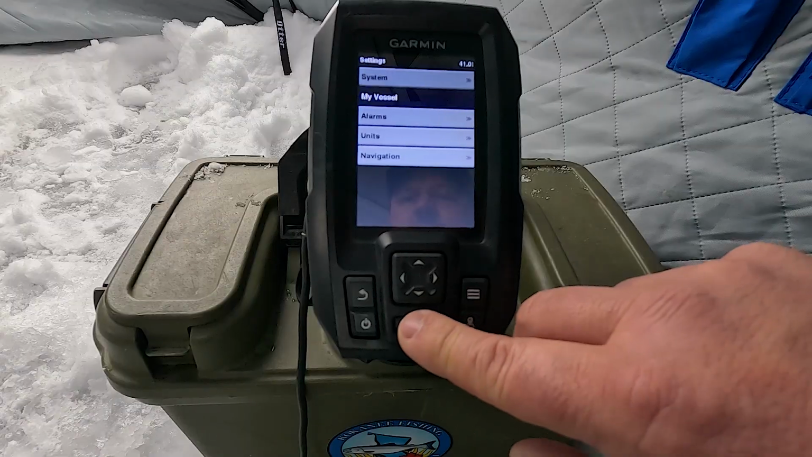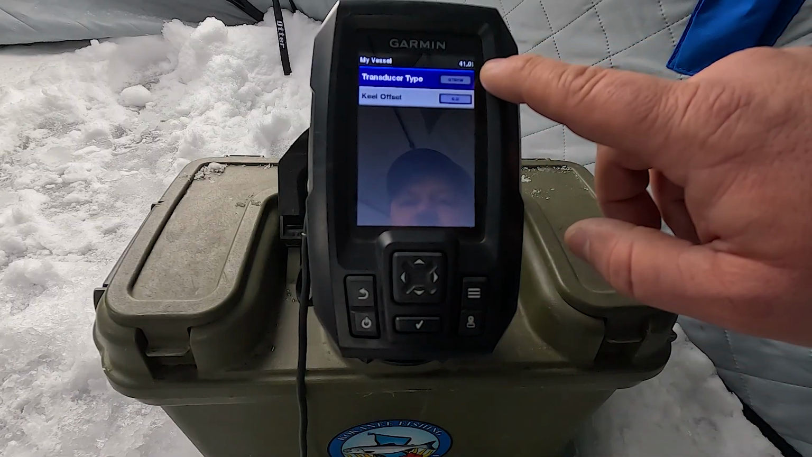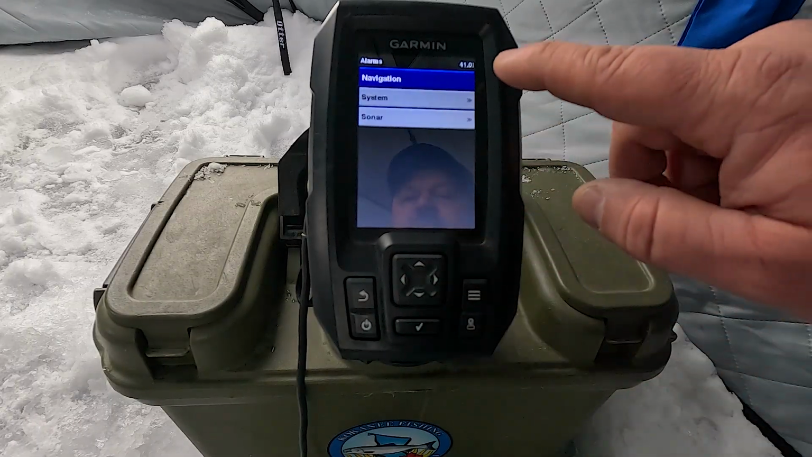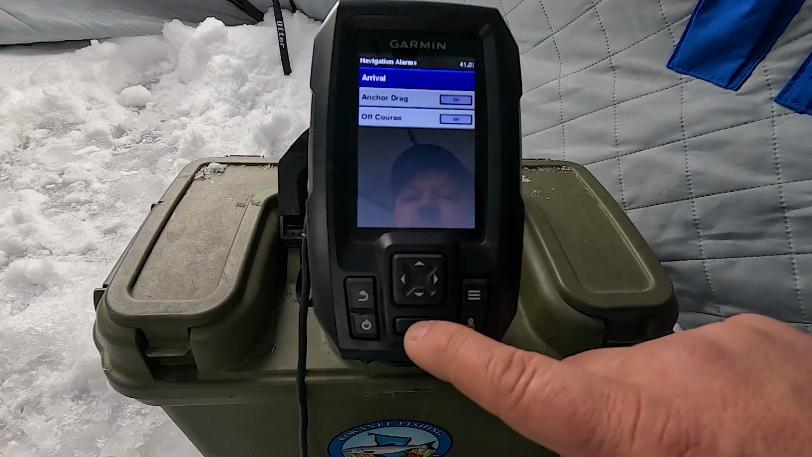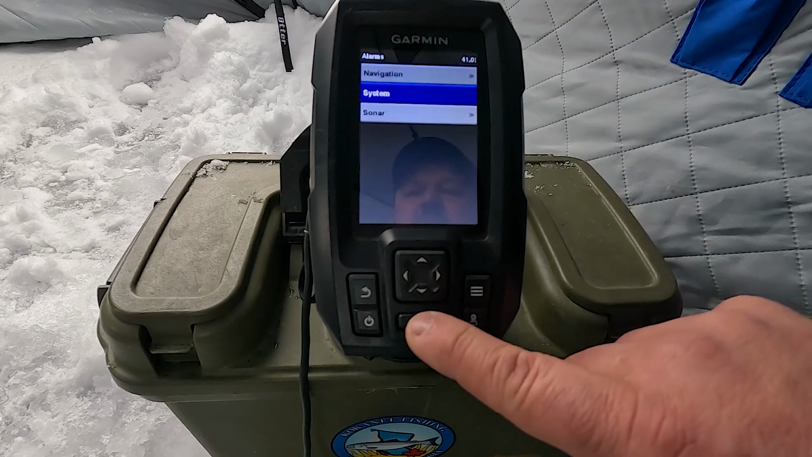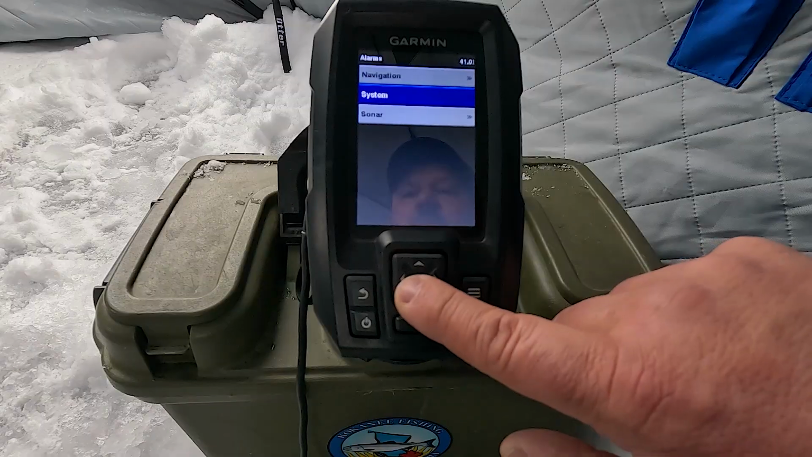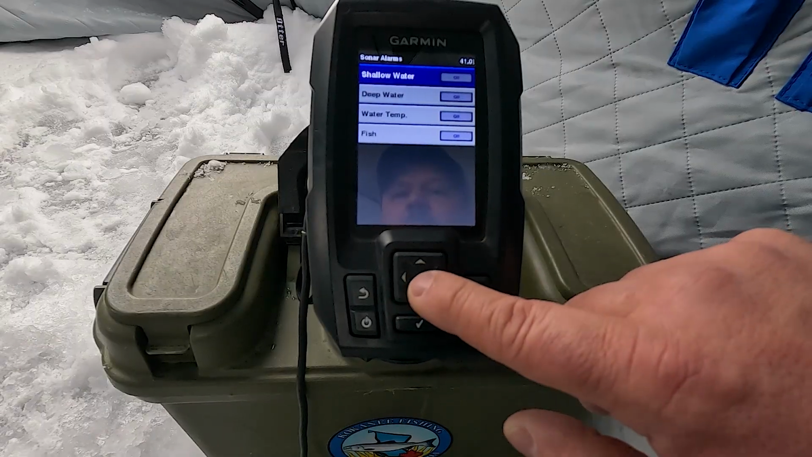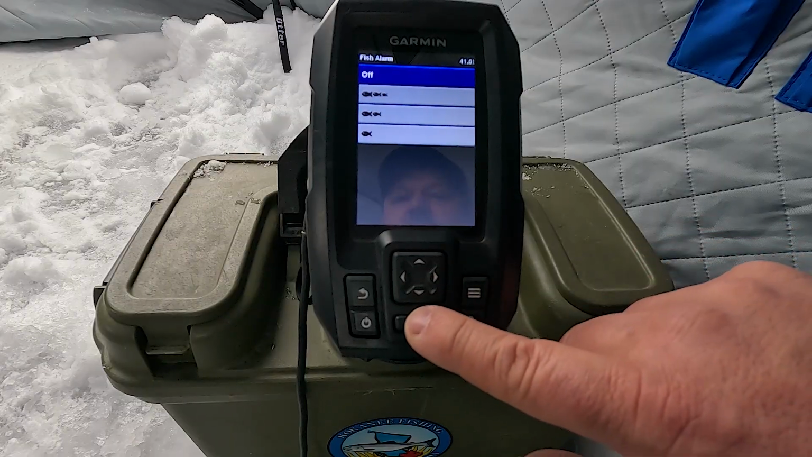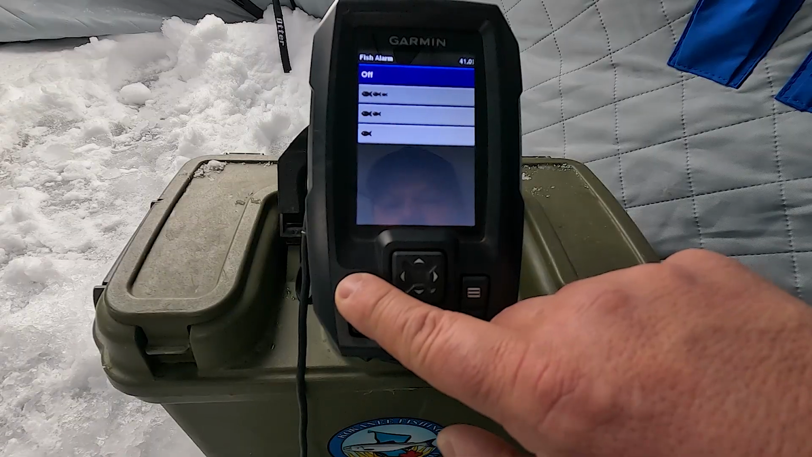For my vessel, transducer type, you can select it here as well. You can select your alarms through navigation. I don't typically use any of these alarms, but these are some of the alarms that you can set. So some people will say set this for fish, and if it marks a fish, it'll beep. I don't really care to listen to that all day.